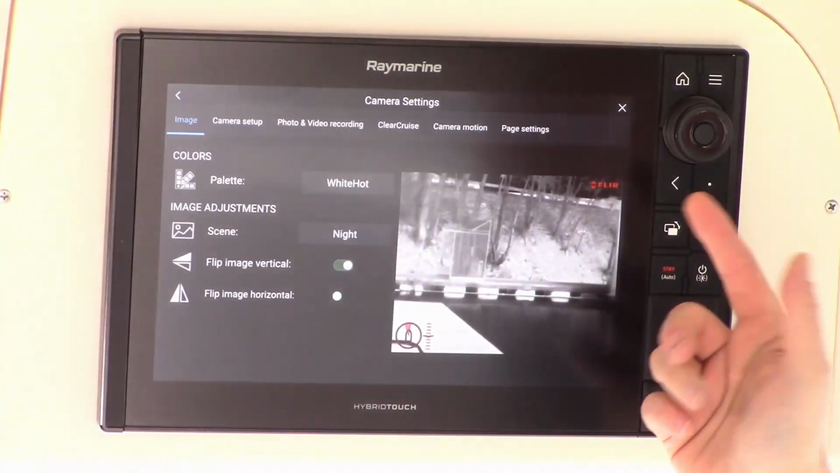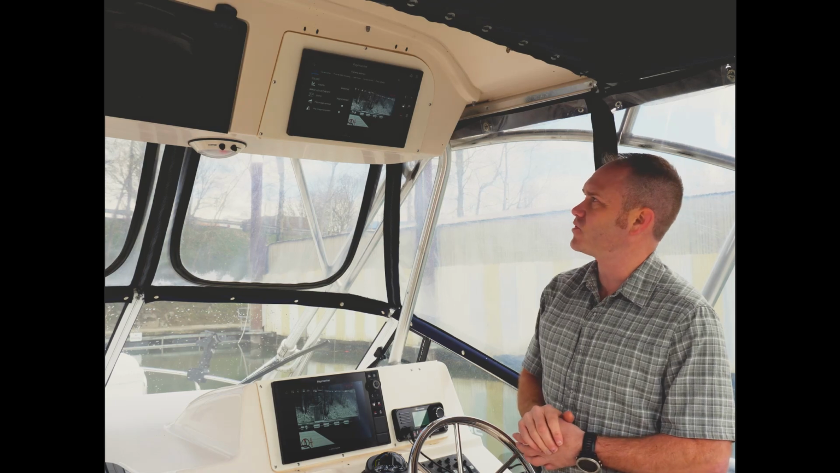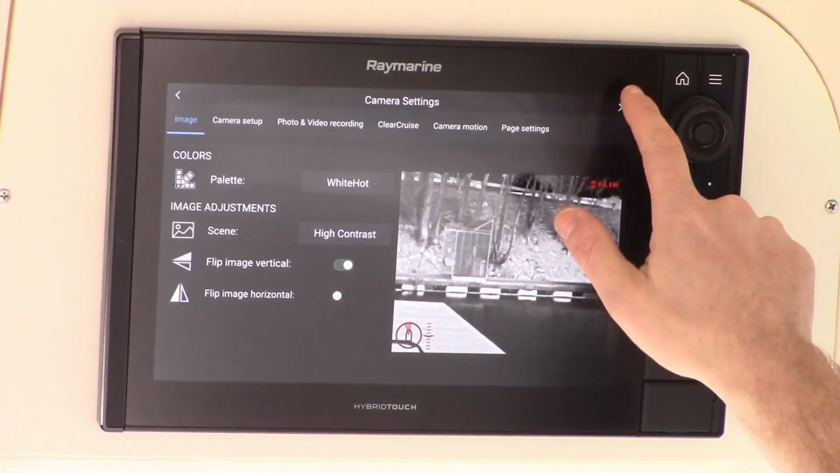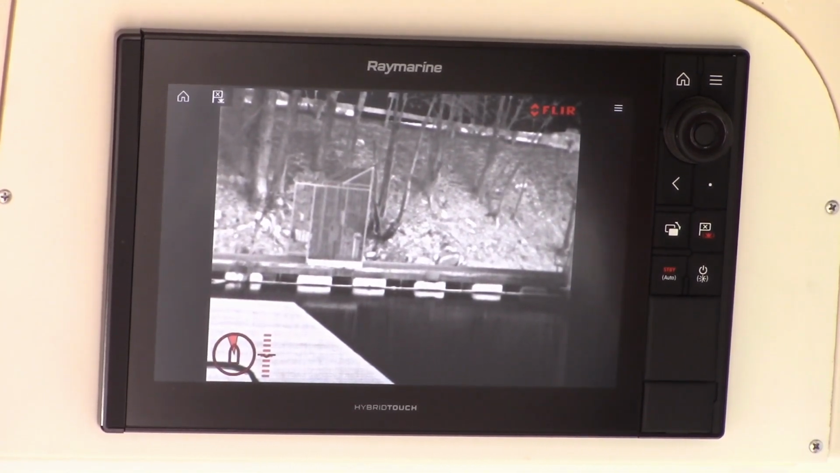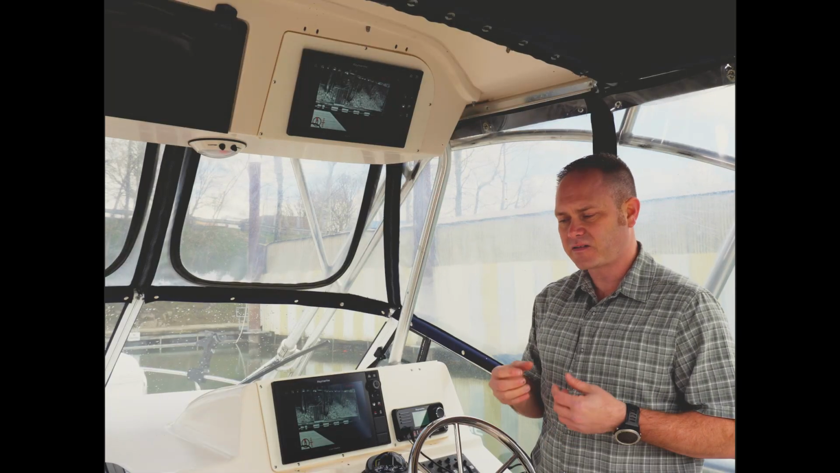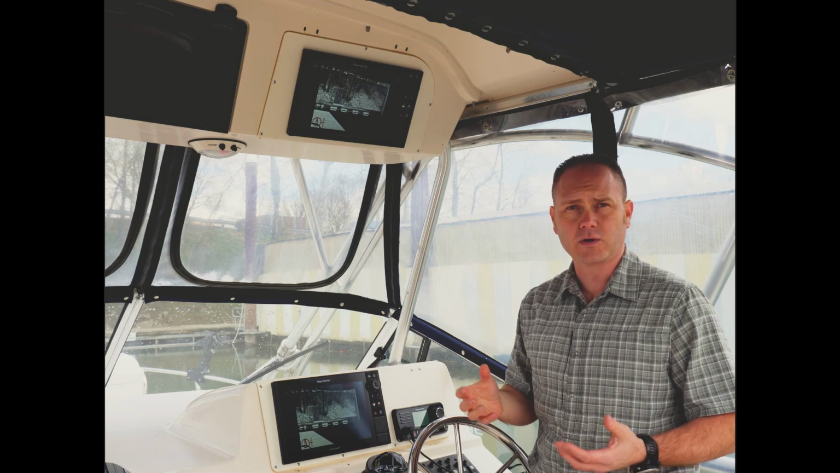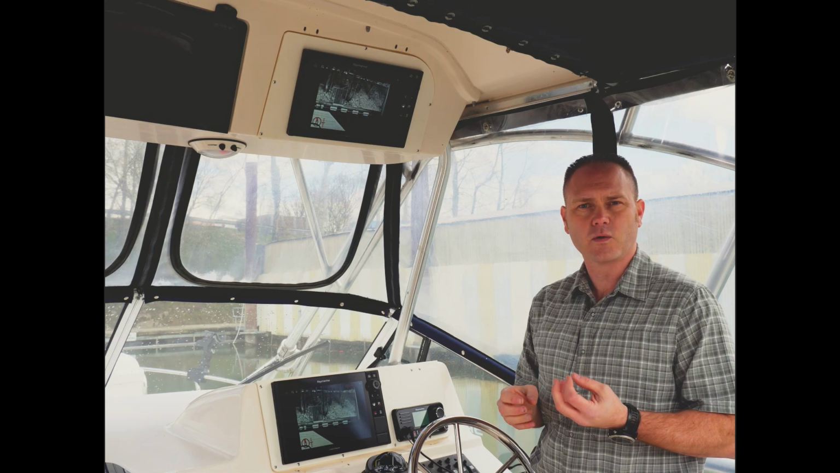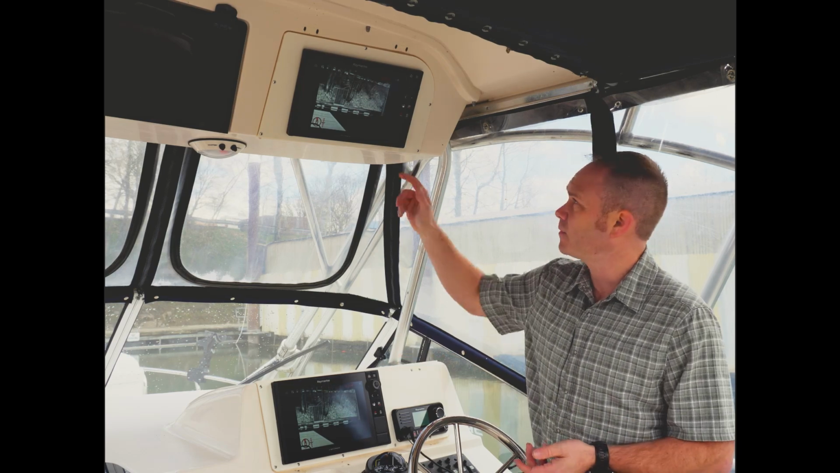If I click on the high contrast mode, you'll see the image actually does change pretty drastically. That's because that mode is meant to turn the contrast of the image up as high as you can, and it'll actually sort of wash out the image a little bit, but it's optimized in case you were looking for, say, someone falling overboard, where you'd want whatever's in the water to really stick out like a light bulb and you're not really worried about the rest of the scene.